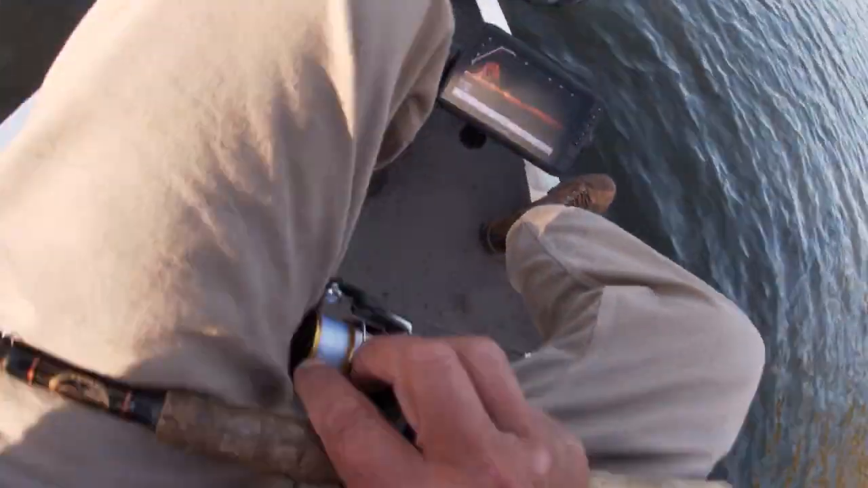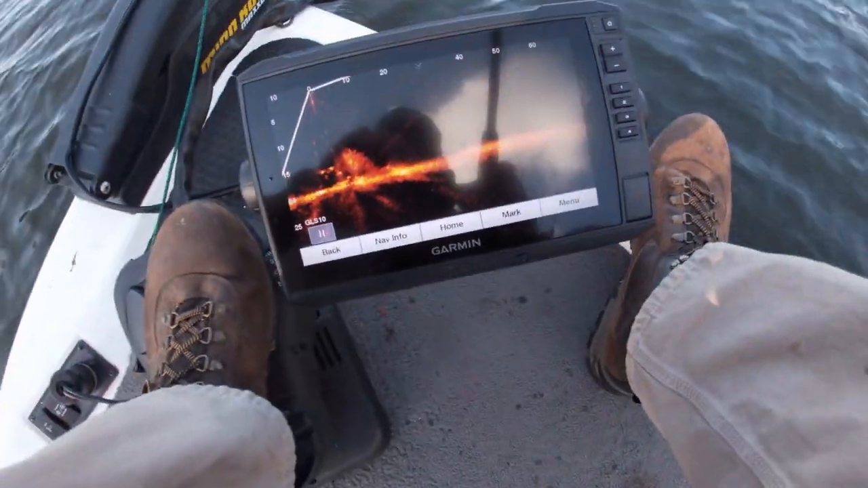See how the shad, see them running up into the shad? Let me drop down there and see if I can catch one. Now they're right up underneath us, so I can drop it straight down. I don't know if we can see our lure. I don't know if I can hold it still long enough. There goes my lure. I feel like I'm down in there far enough.